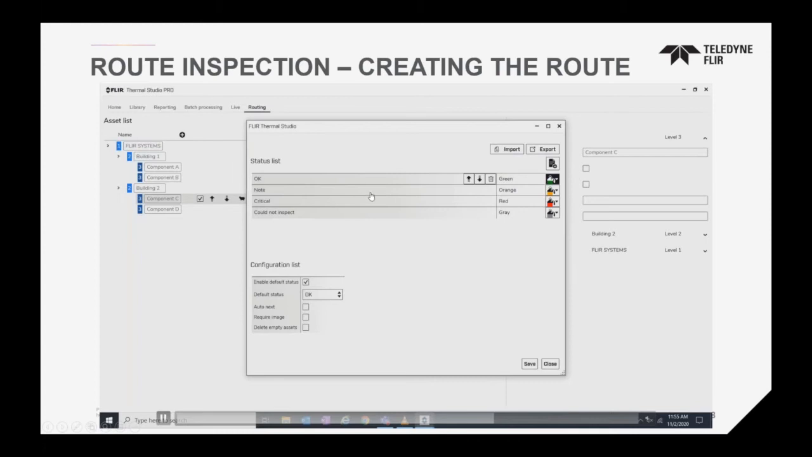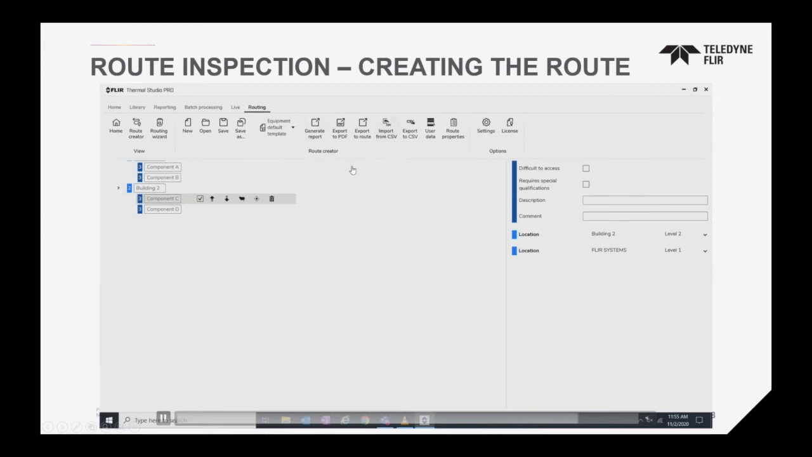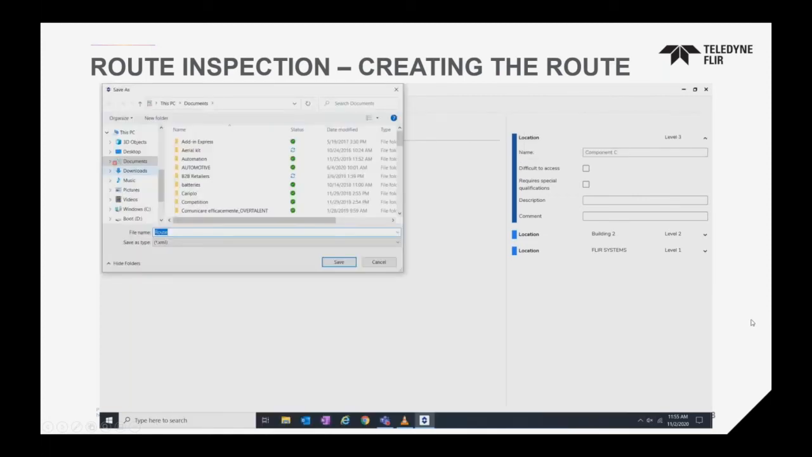You can add criticalities or statuses. These are preset, but you can create as many as you like. Well, I think we can create up to 10. You can change color information and upload this into the camera for the operator to choose from. There's some other options you can choose as well. This gets uploaded to the camera, and then on the camera screen,